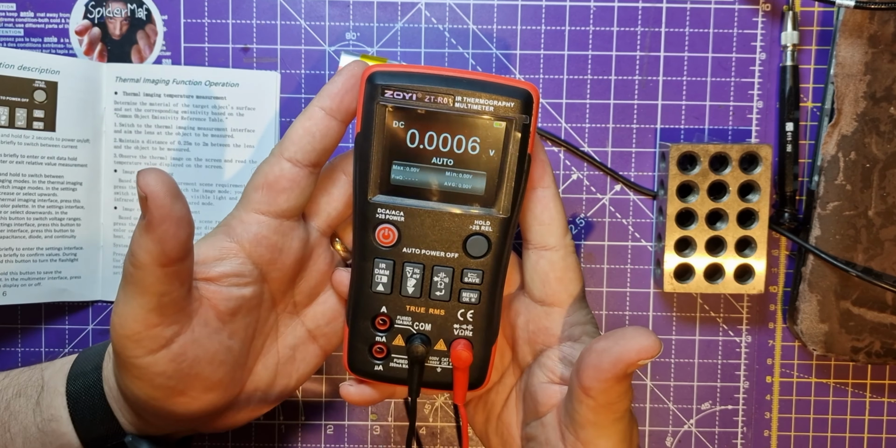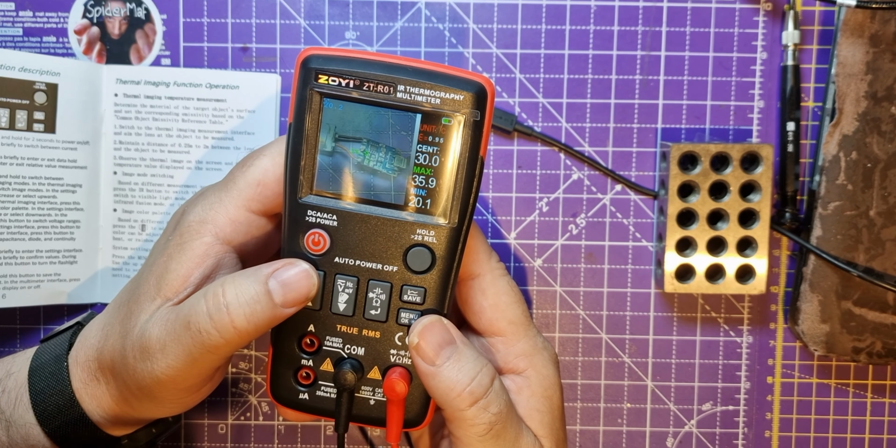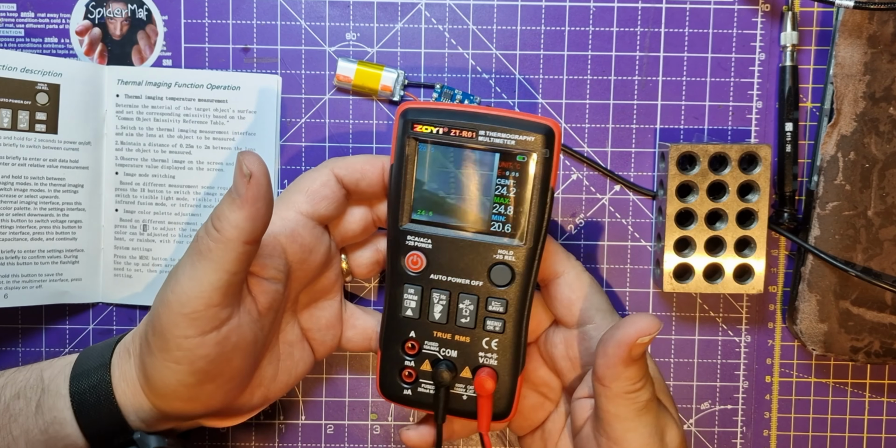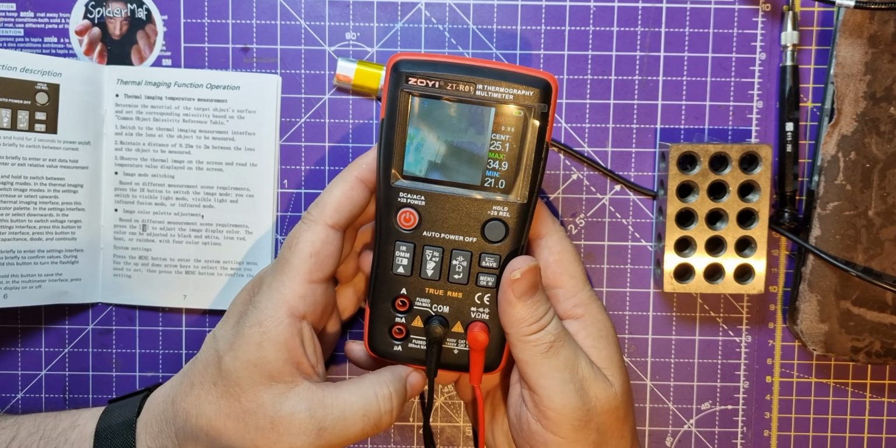It's a relatively nice little compact multimeter anyway. I think I've got to do a lot more experiments on it. Use this as projects go on. I'm going to try and use this on the channel and get some use out of it. So yeah, thanks Zoyi. Thanks for sending me this. I must put this on charge now.